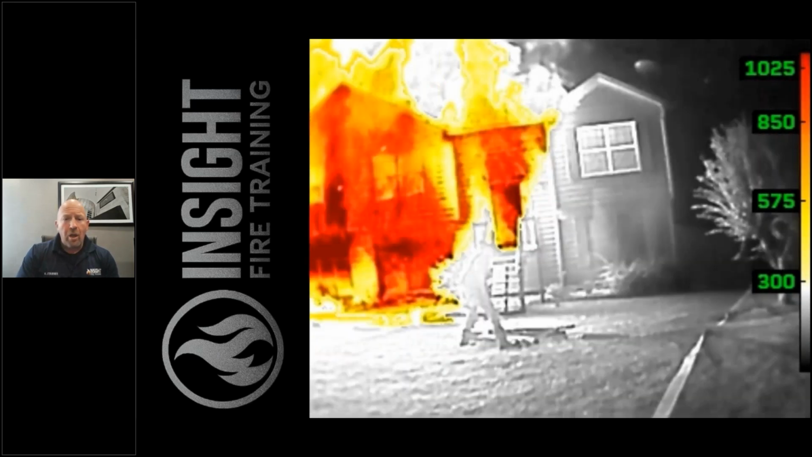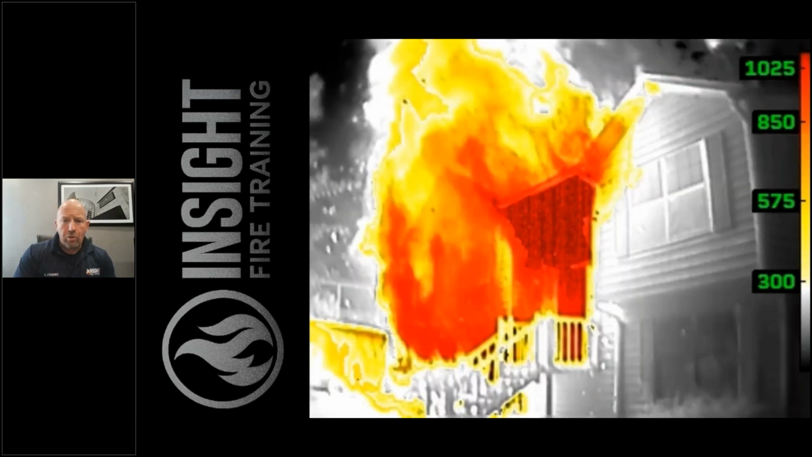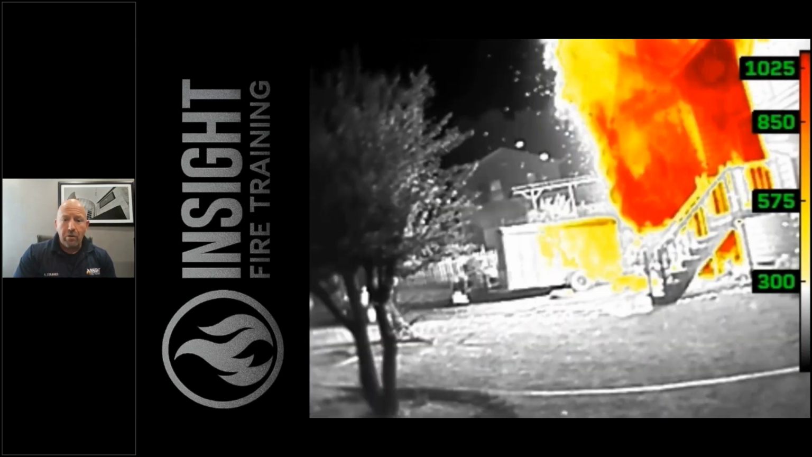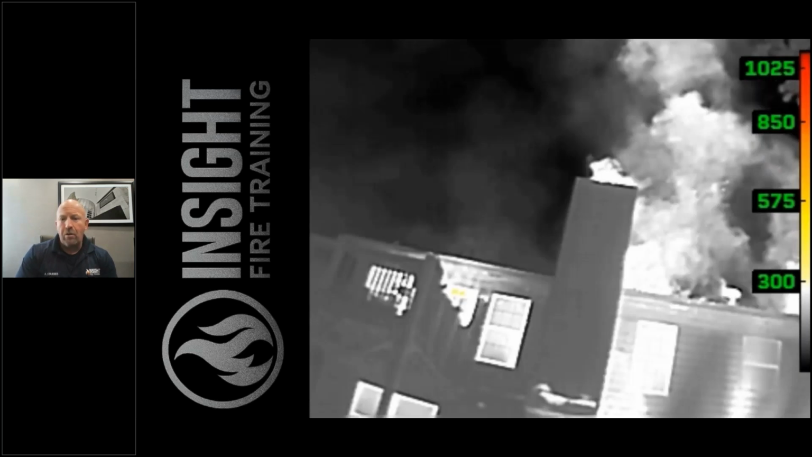And I want you to look at how much heat is visible on the Alpha side. A lot of people would write this structure off, but not these firefighters. They're going to knock down a large amount of fire on the Alpha side. They're also stretching a line to the Charlie side. You can actually see heat reflecting off the fire truck.